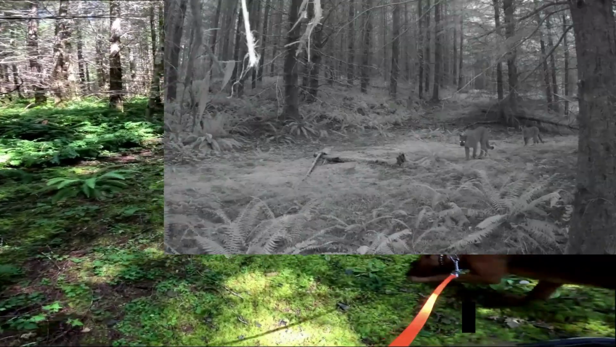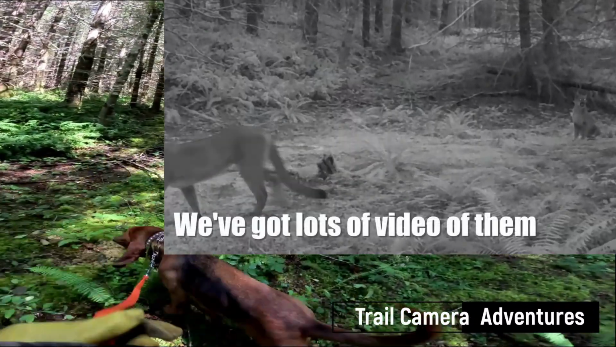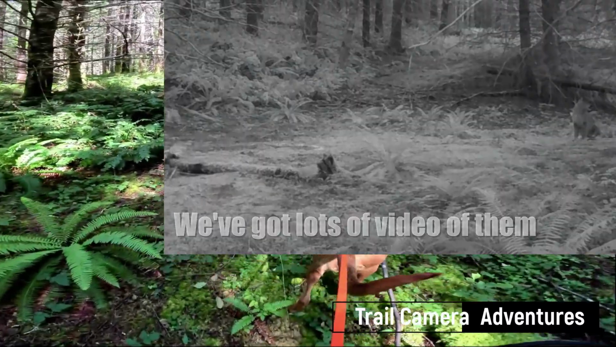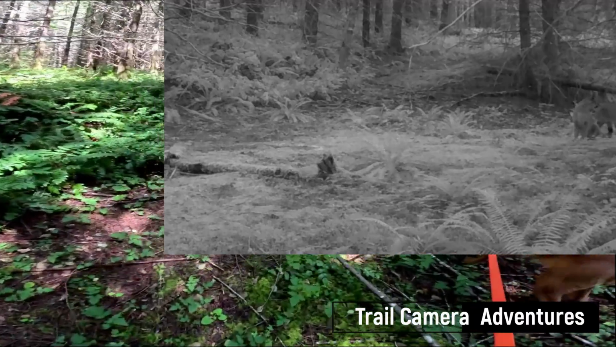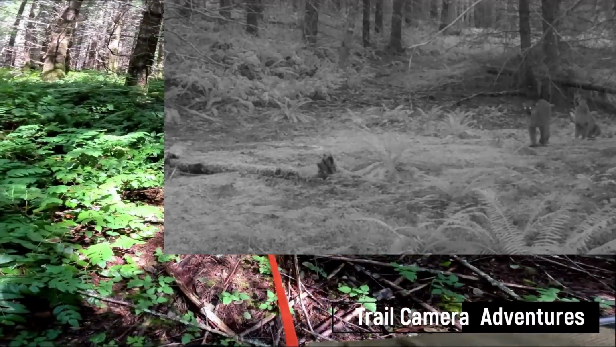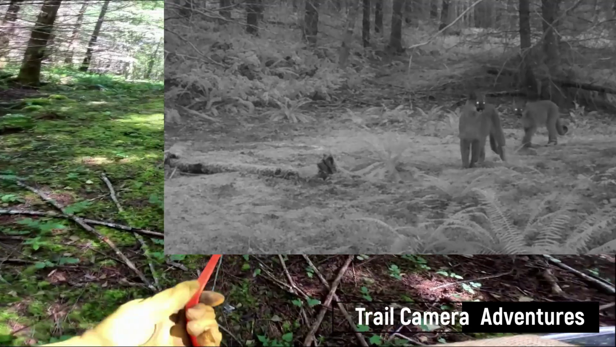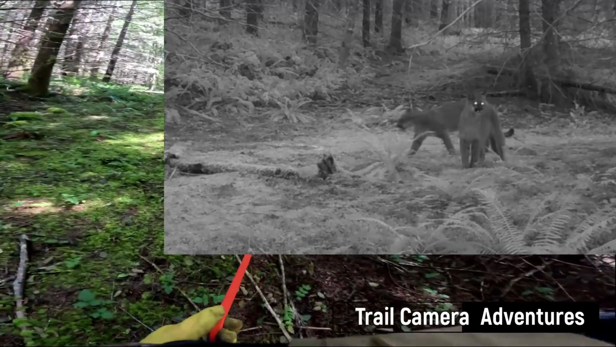So we've got 2 more cameras, and they are our last 2. They're about a quarter mile up this ridge on the edge of a clear cut, and we'll see what we got up there. But I can tell this has been a major thoroughfare.